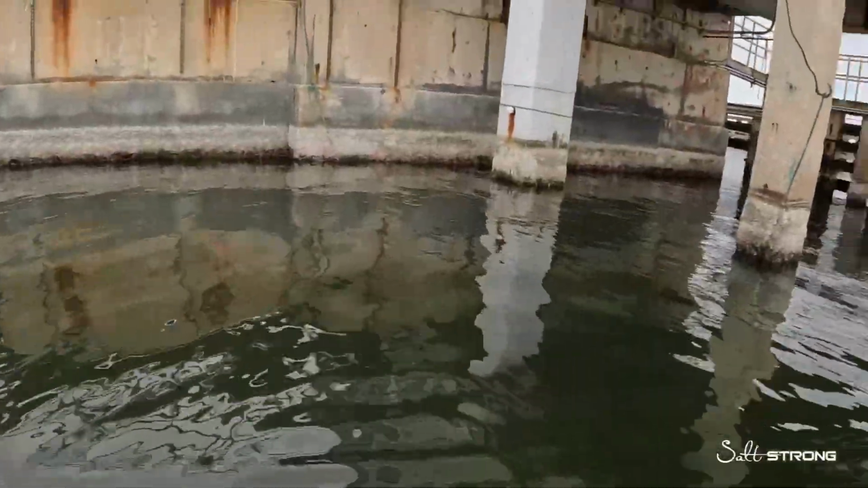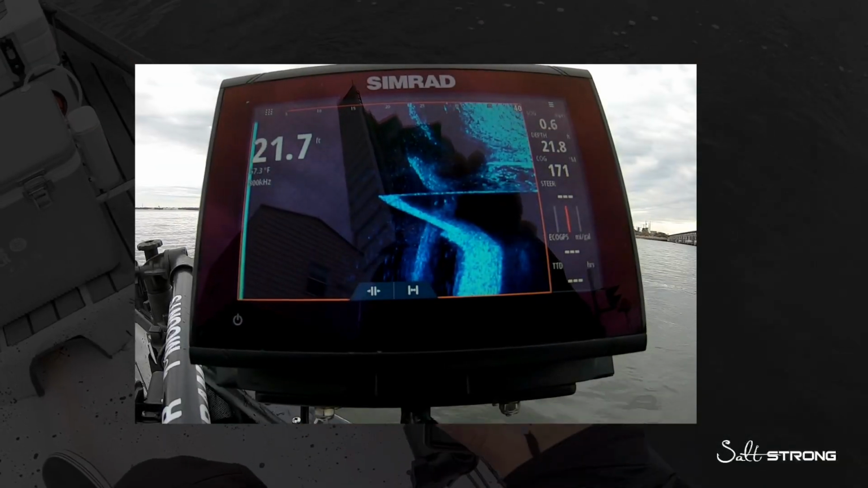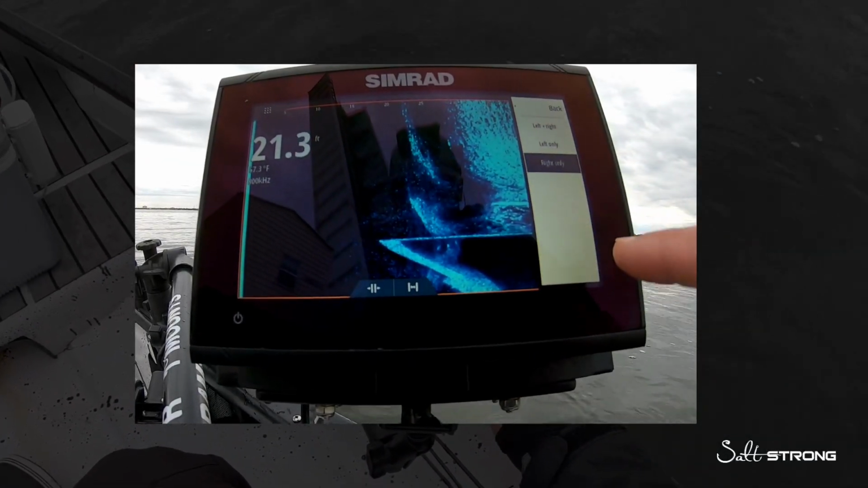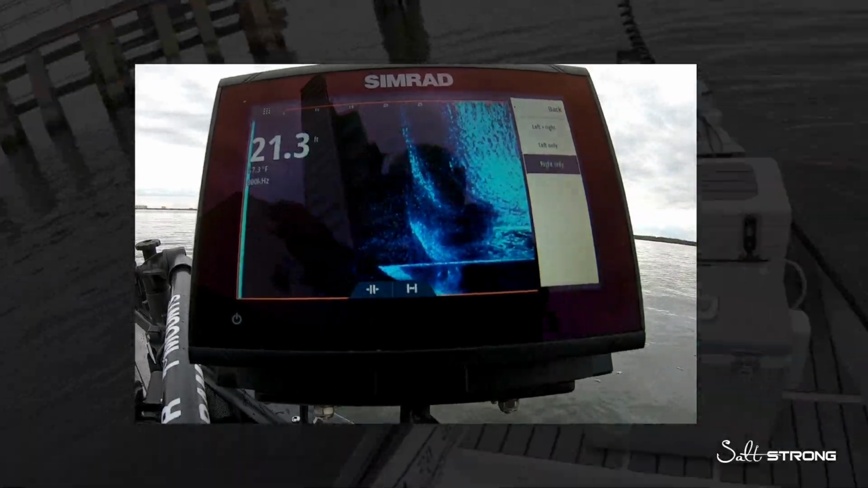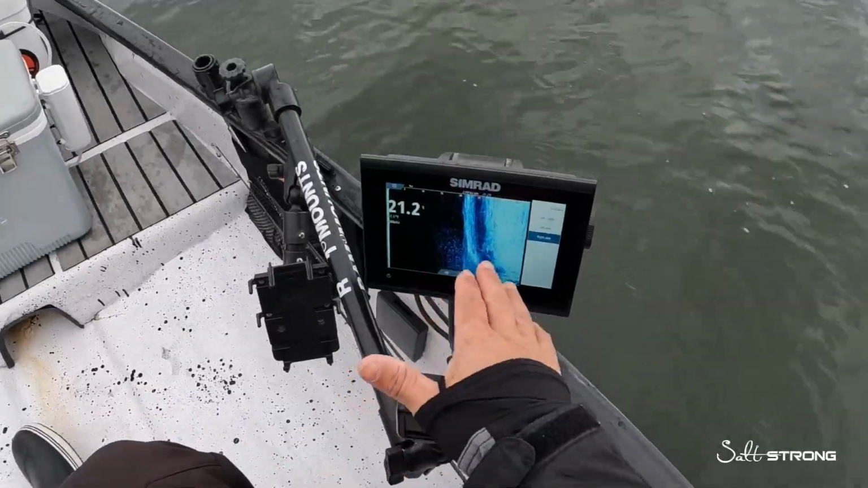So as you notice, when we got close to that structure, we started seeing some more life out there. So again, if you want to have a better view of your screen, a bigger view so you can see more detail, just switch it to only one side, either right or left, depending on which side the structure is on in relation to your vessel. That'll give you a bigger image.